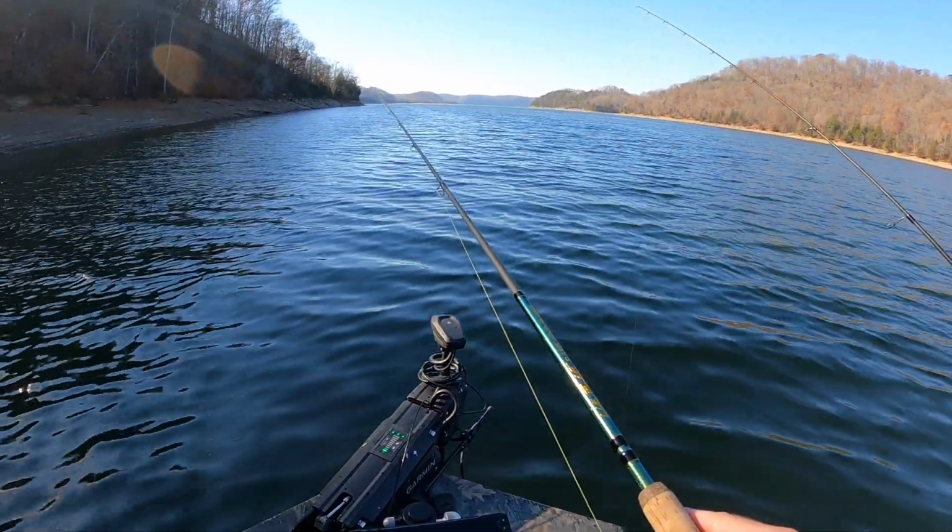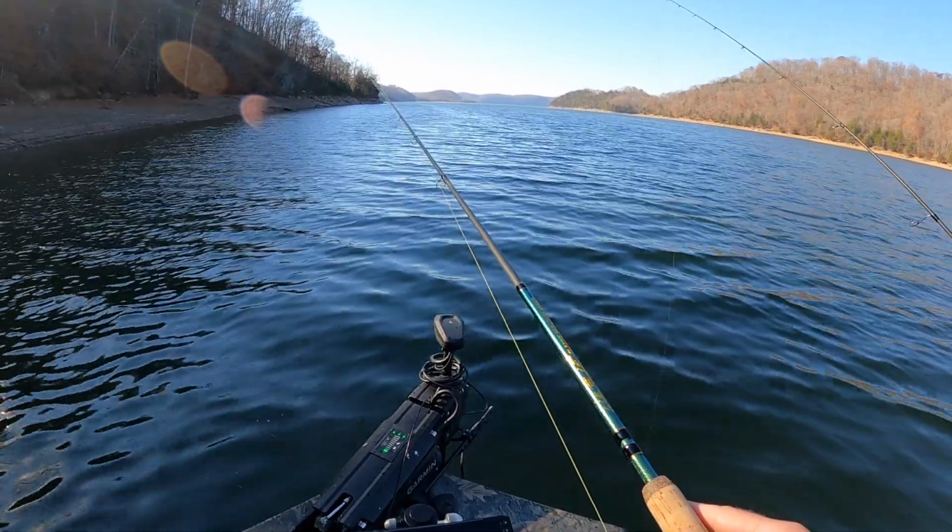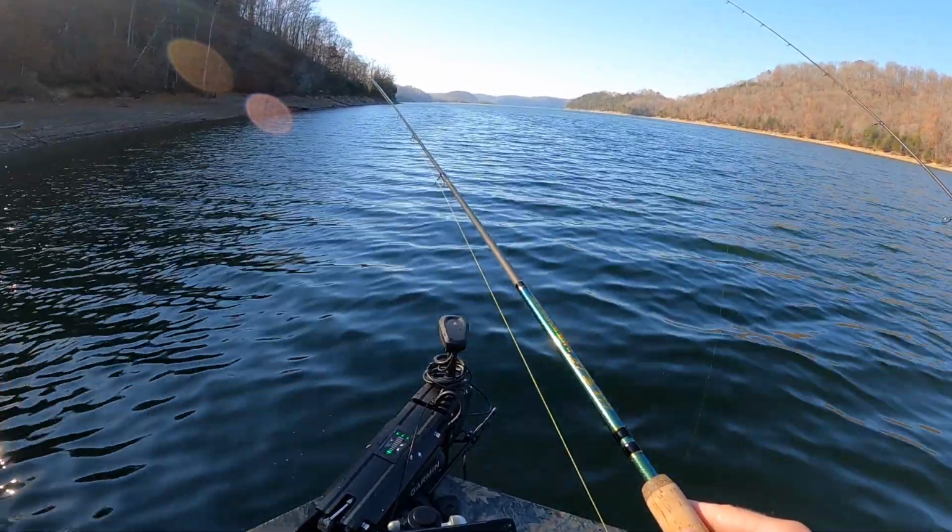Followed it. But here comes the big one. We were able to pitch out here and catch a few.